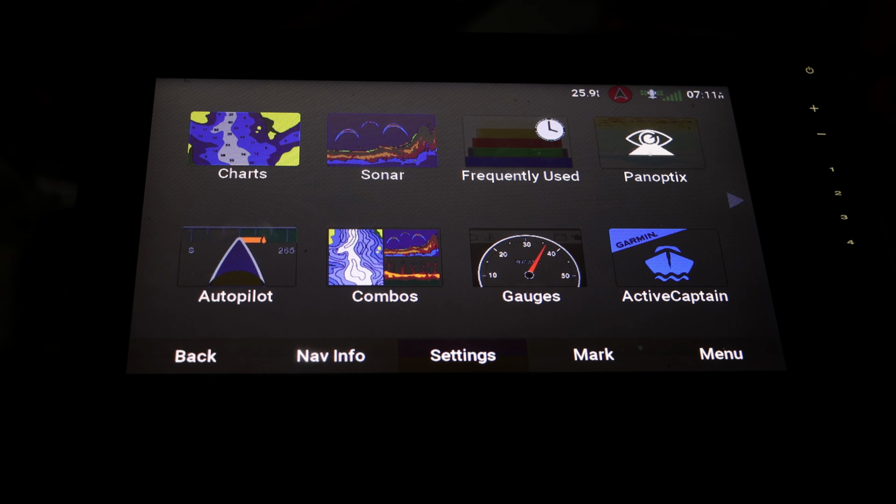I've taken this all over the Southeast so far, and honestly, I really do love it. Garmin did a great job with this fish finder. It has definitely stepped up my fishing game quite a bit. If you're on the fence about getting a Garmin or any type of fish finder, this is going to be the video for you. Anyways, guys, let's get right into it.